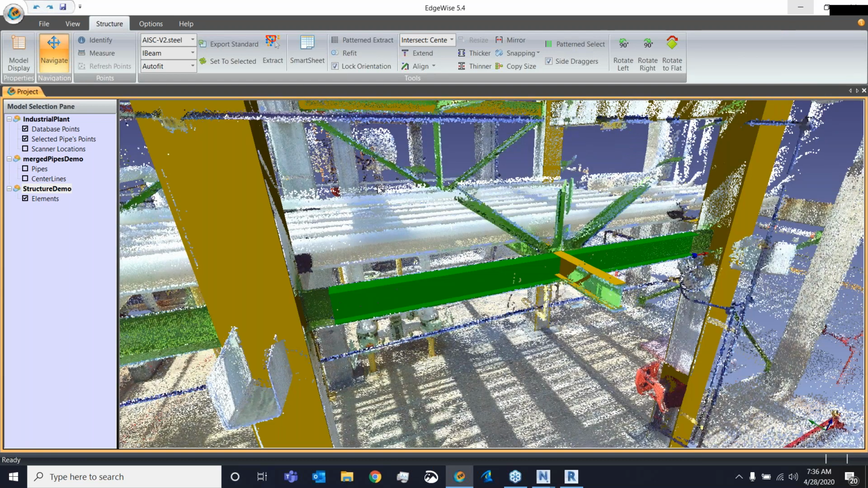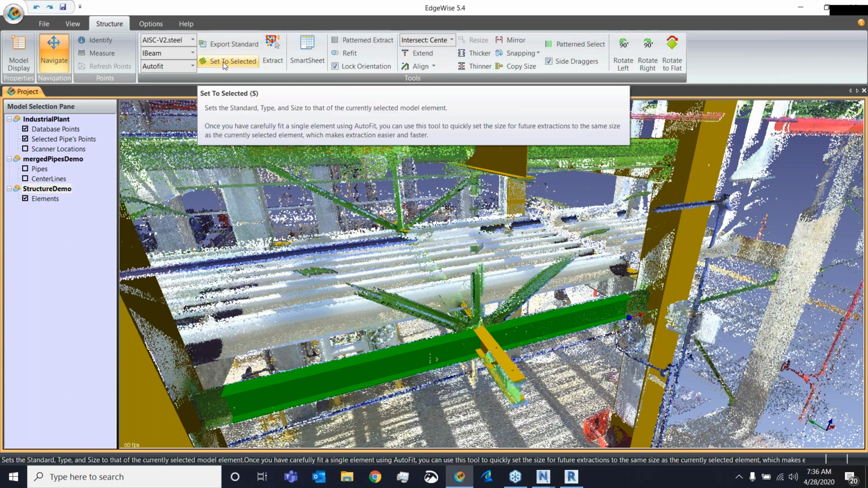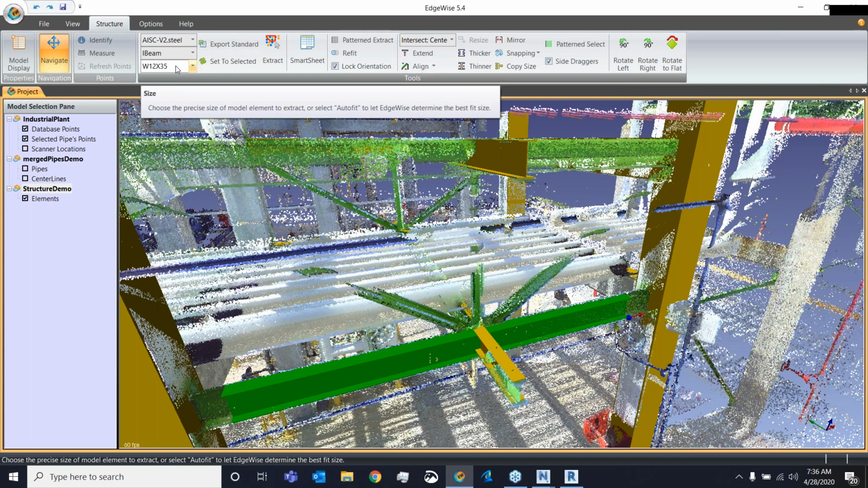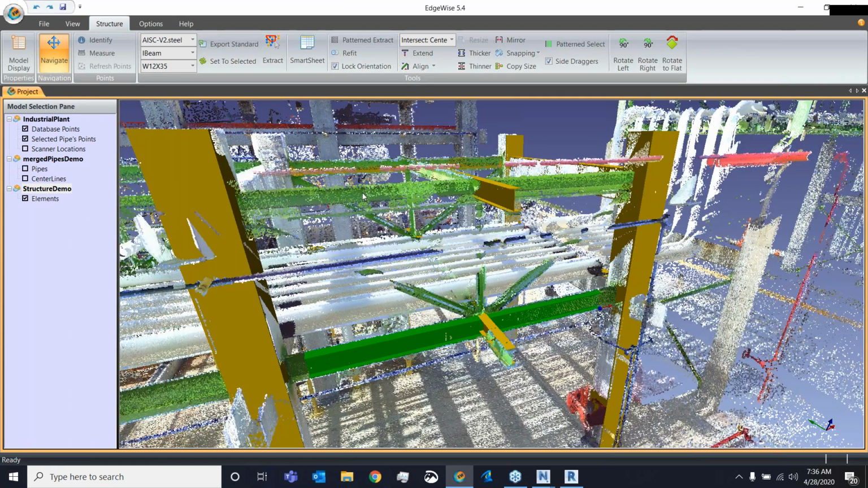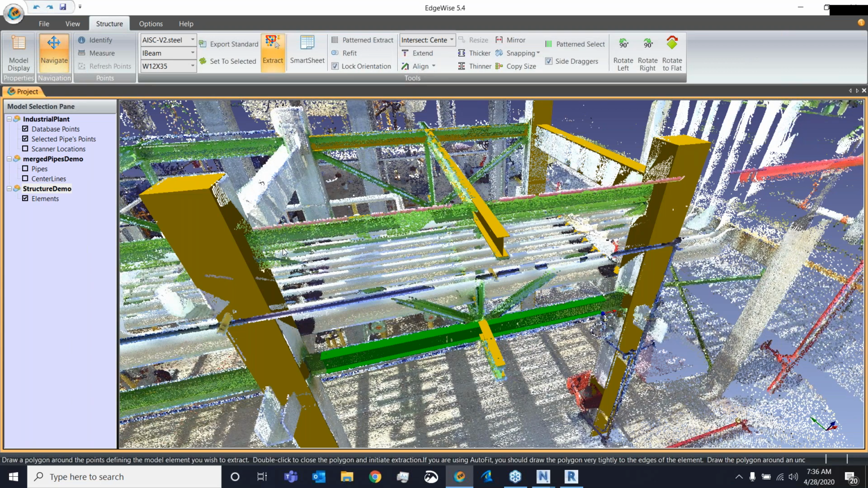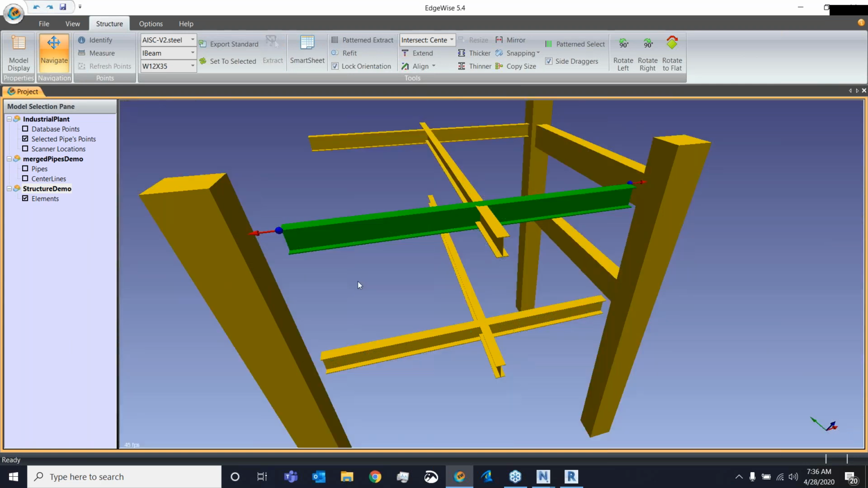structural steel often happens to be made up of repeating sizes. So that kind of fact I can leverage with the set to selected tool. So that will put a true size where my auto fit once was over here on the top left. And that allows me to go into areas where I might have, say, poor quality scan data. Edgewise simply knows the size, and that way it doesn't have to browse the catalog. It'll simply take that geometry and then fit it to the cloud data. Again, makes the extraction algorithm a lot more robust.